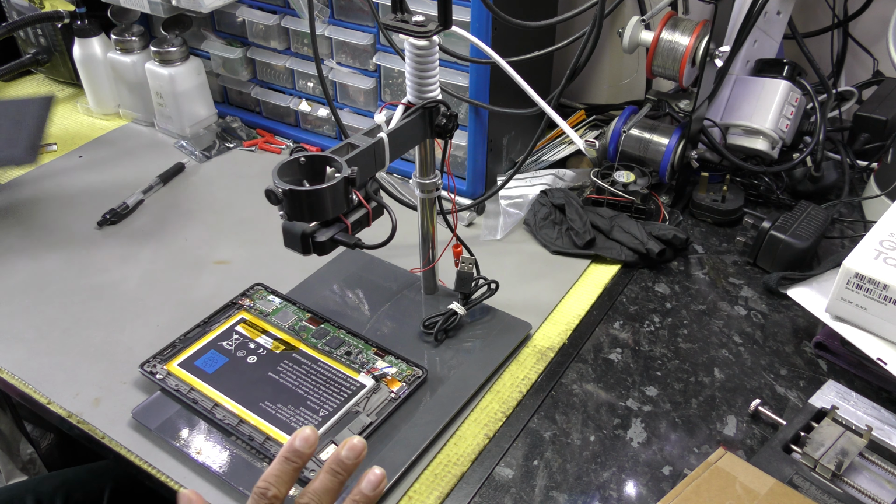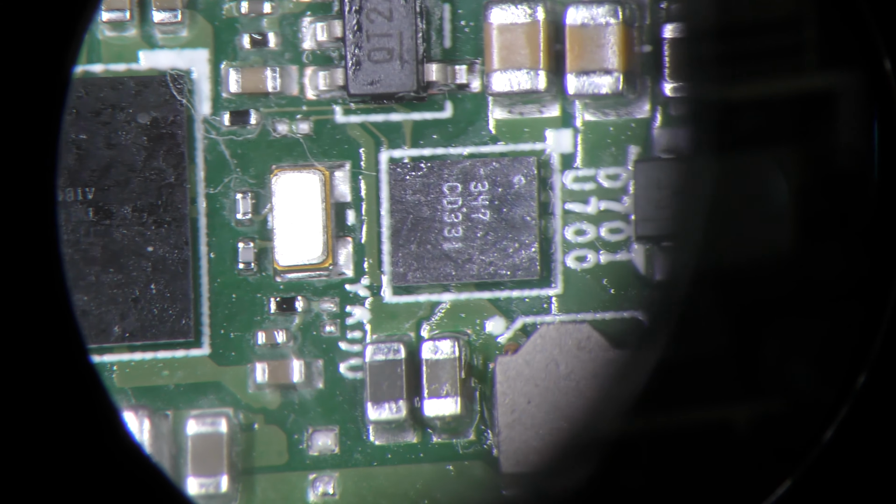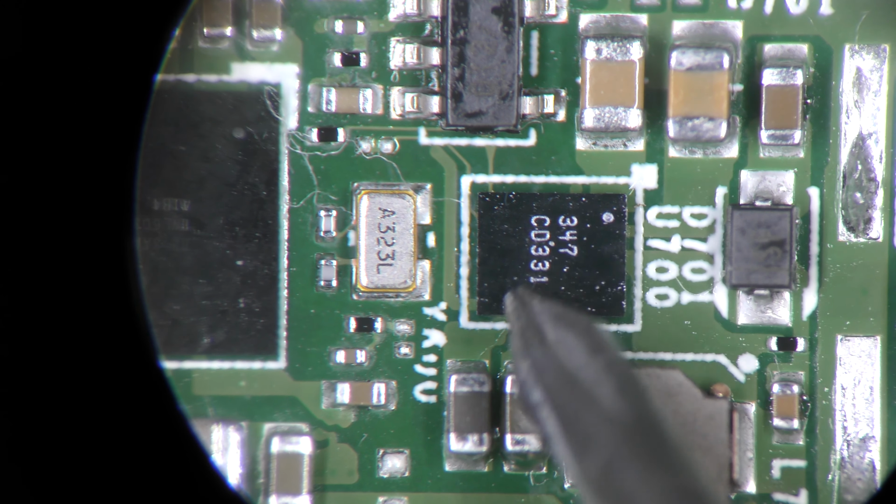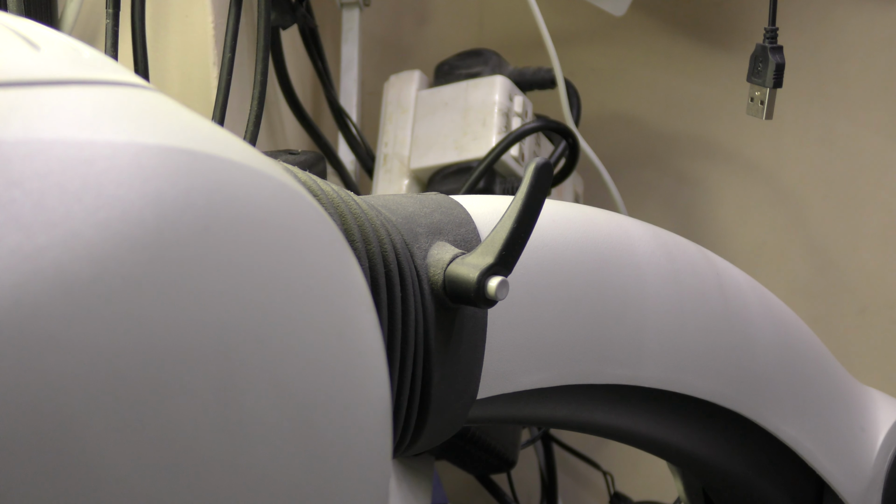So let's go under the microscope, that's the IC that's causing the short. My tweezers have gone missing. That is the culprit here. It's not listed. I can't find it. So unfortunately, it's no repair.